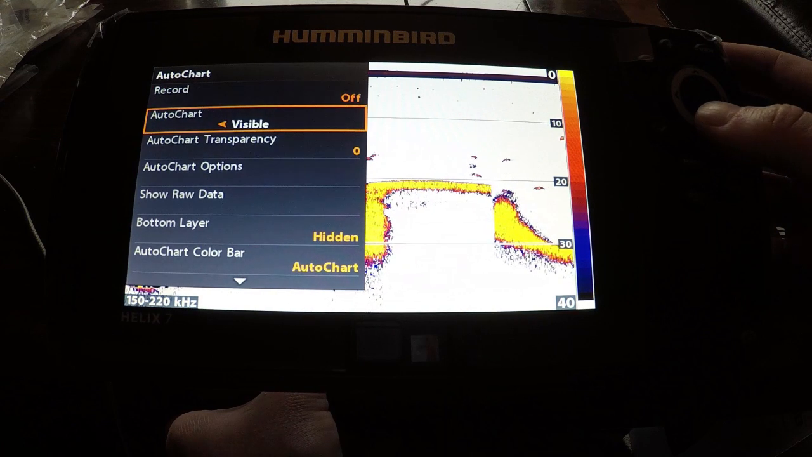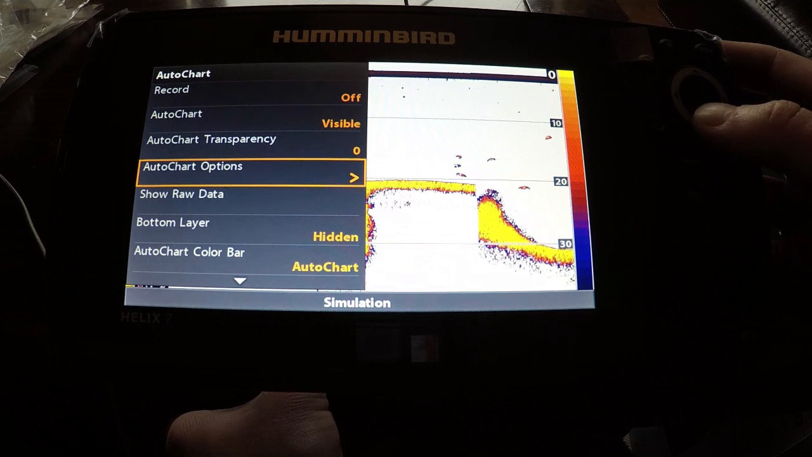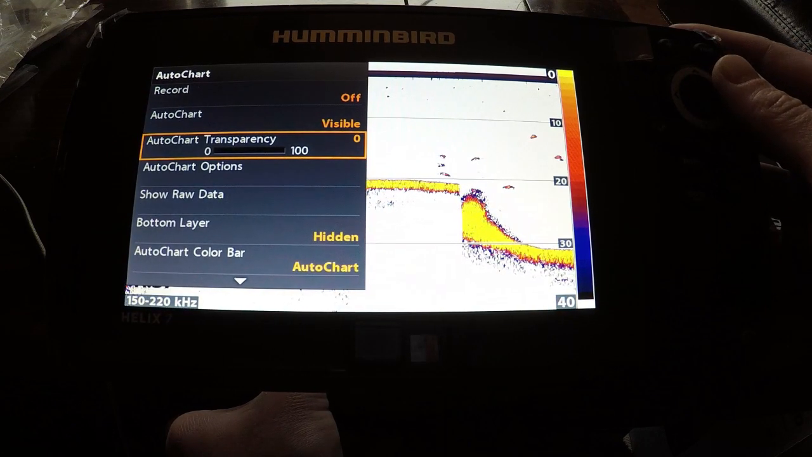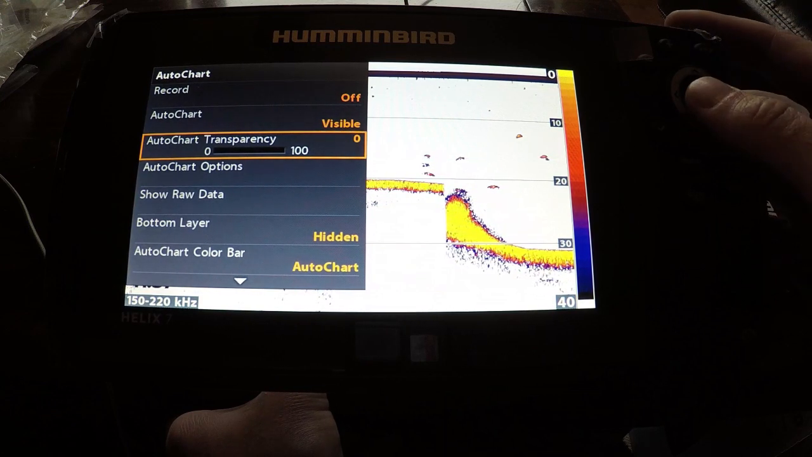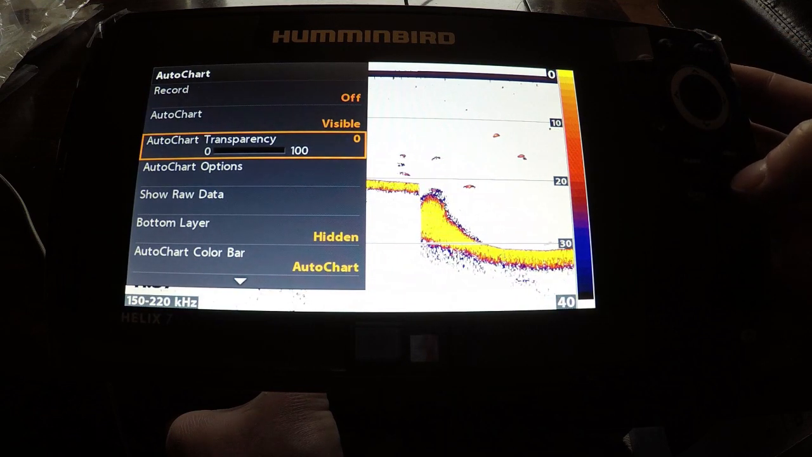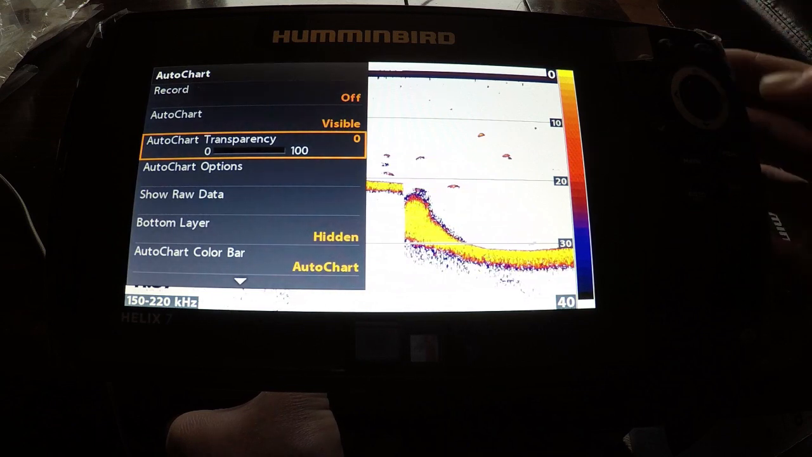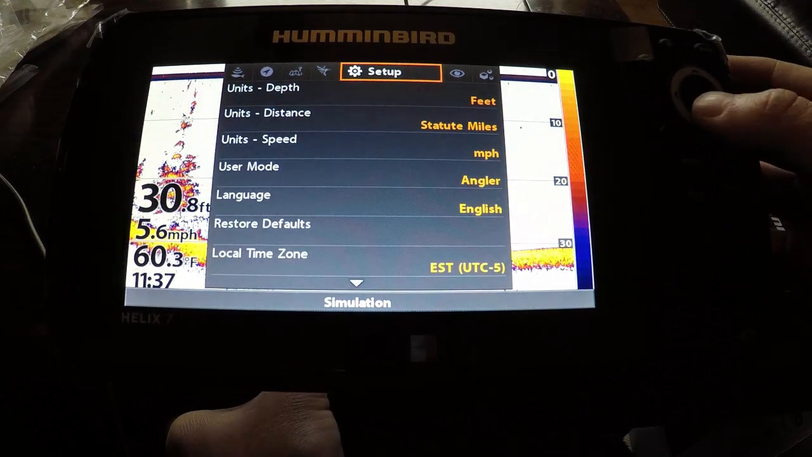Your auto chart visibility, transparency, you can use transparency. You can have your auto chart live go over your already loaded map on there, so you guys can see a little bit of both there. Auto chart, great thing, guys. I'll get more into auto chart. I actually have other videos on auto chart. You can go ahead and go to my Slime Quest TV, take a look at my auto chart videos. I have some great videos on auto chart on these Helix units.